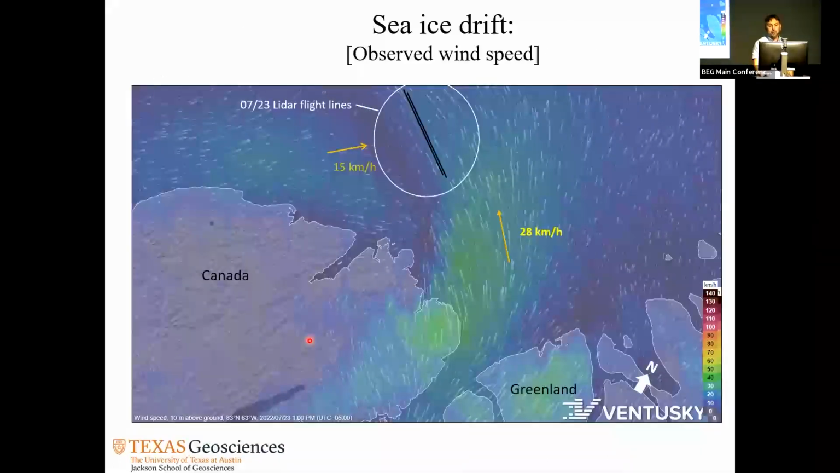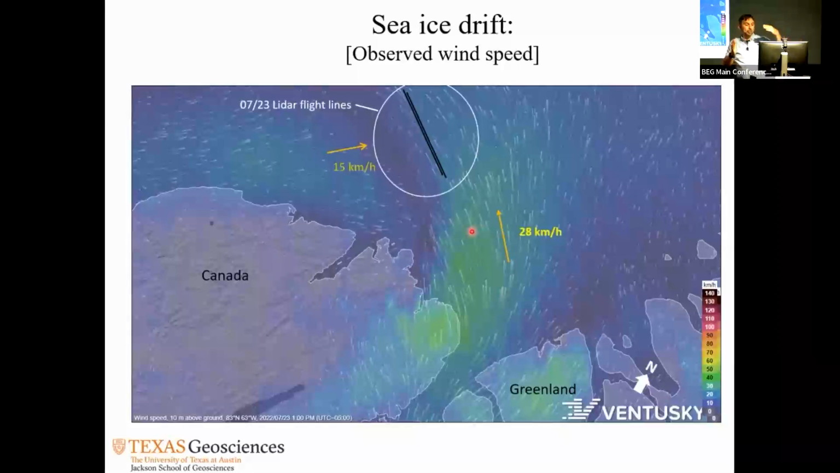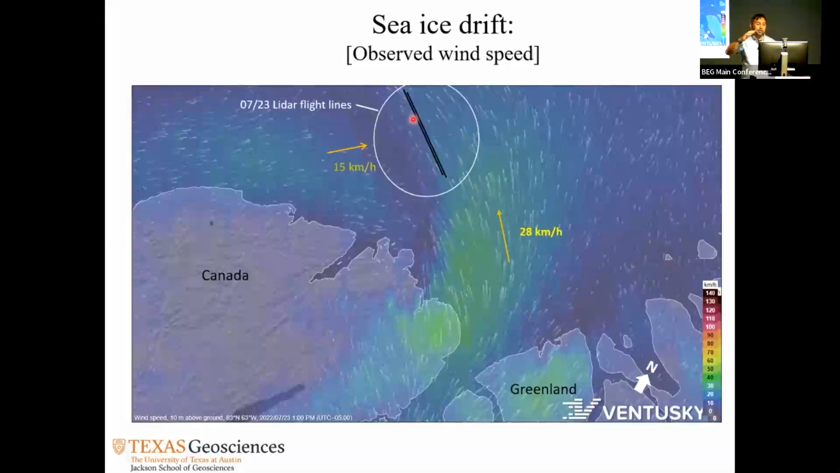So here, let's have a look at this sea ice drift, what's happening. For example, this one is the 23rd, there are these two flight lines here, but you can see what's happening with the winds. There are winds coming from this strait here, I'm not sure what the strait's name is, 28 kilometers, and there is one going eastbound at 15. And of course your north is this way, your true north, and then you have to calculate how this ice has drifted and in which direction.